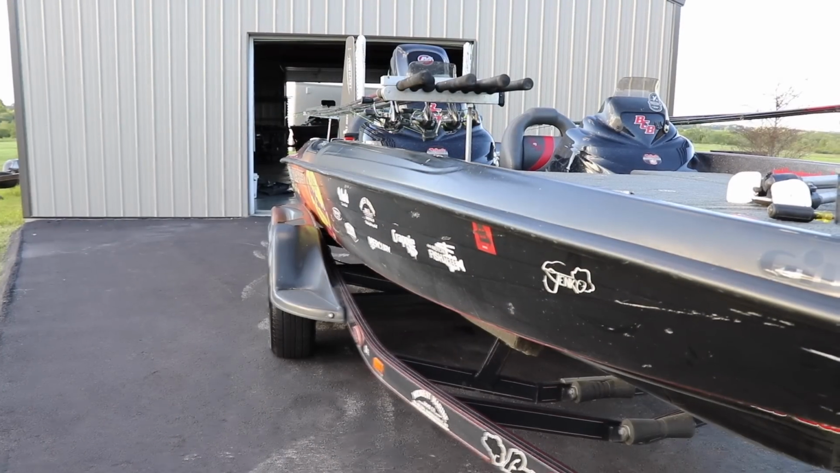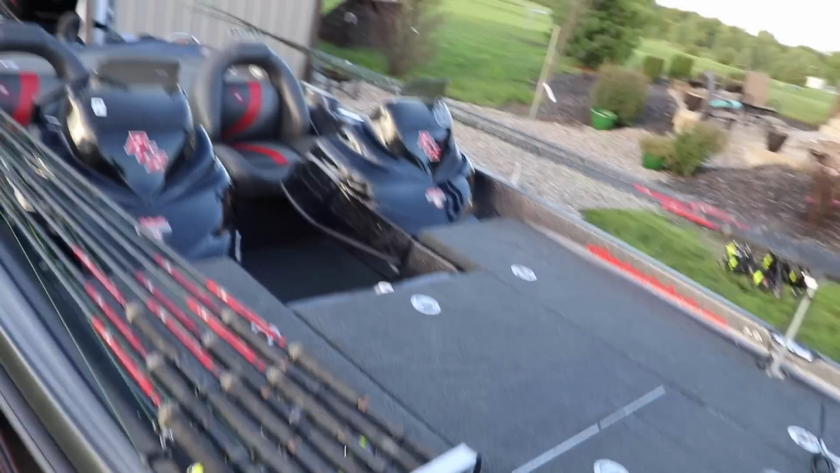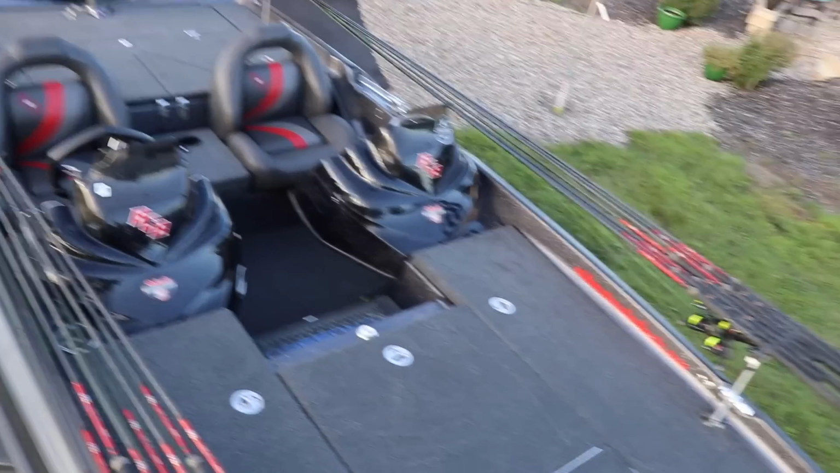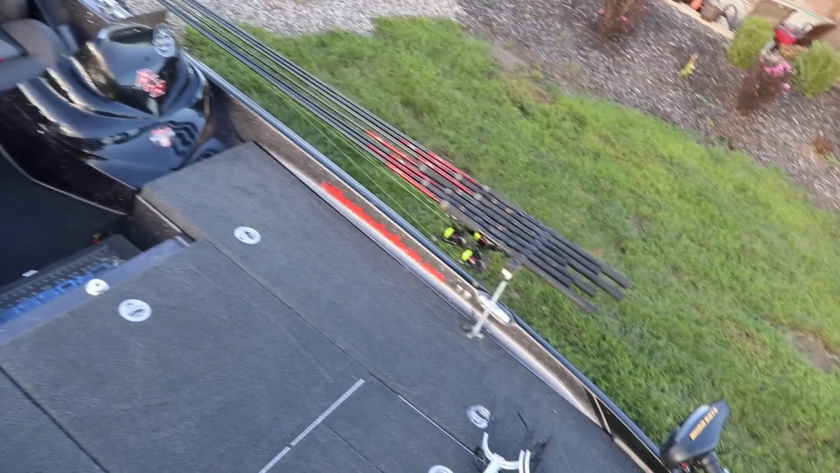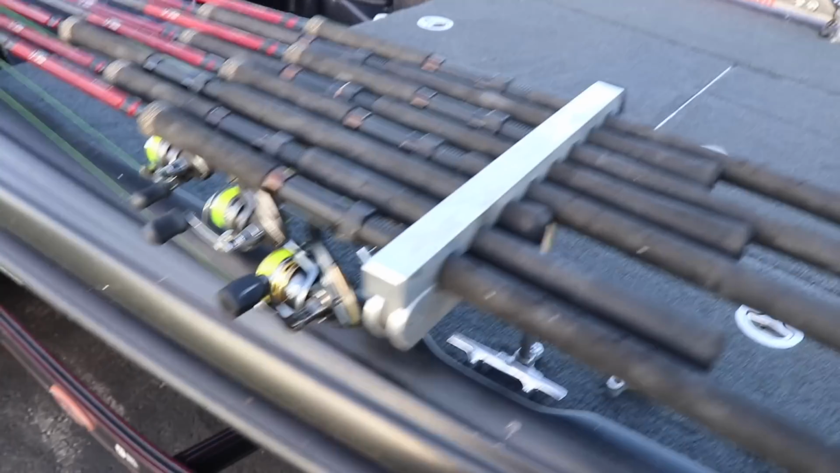Okay guys, I got the rods loaded up. Pretty cool. One bad thing about these rods is how you transport them. And people transport them all kinds of different ways. This has been the best way for me, right here. This little rack. Set them up here. There's another bracket that goes right here, but I don't use it.